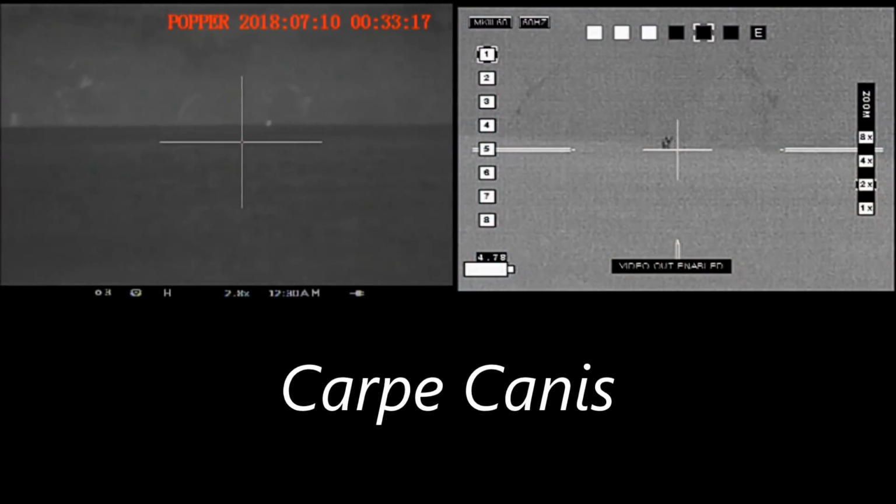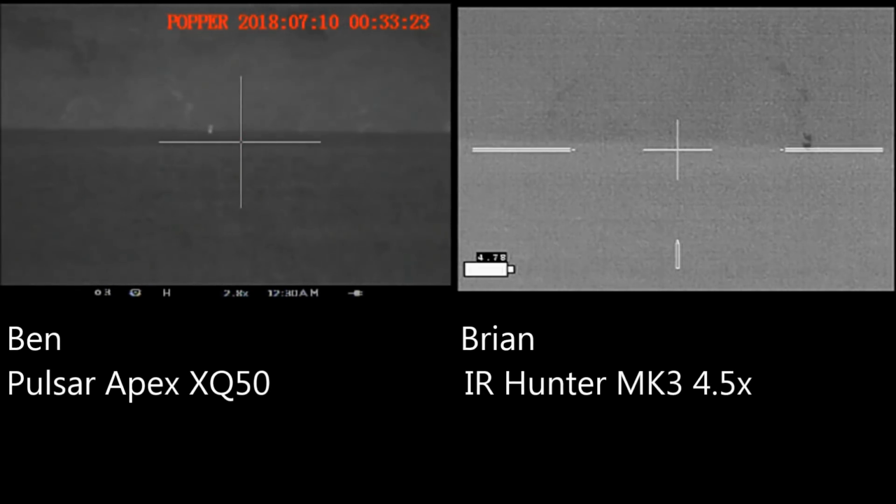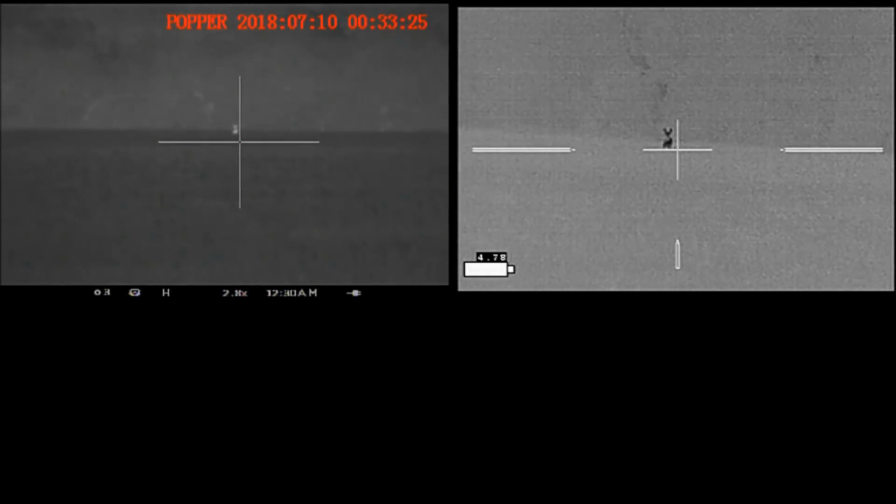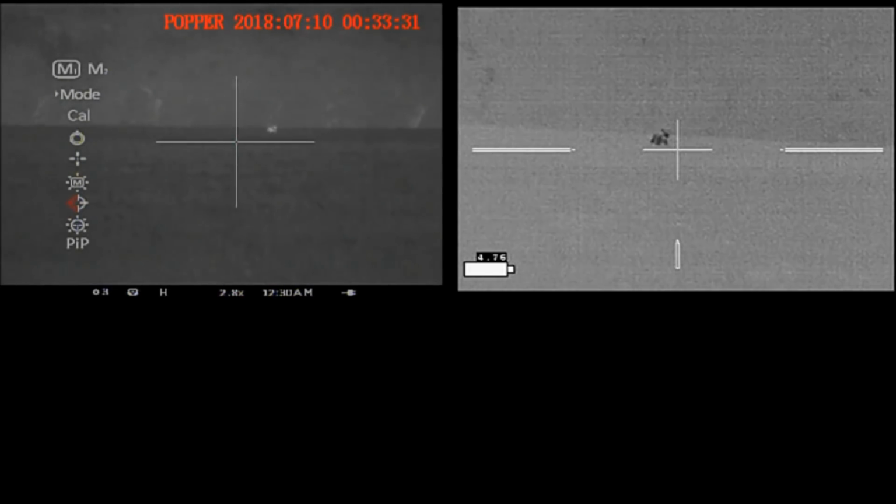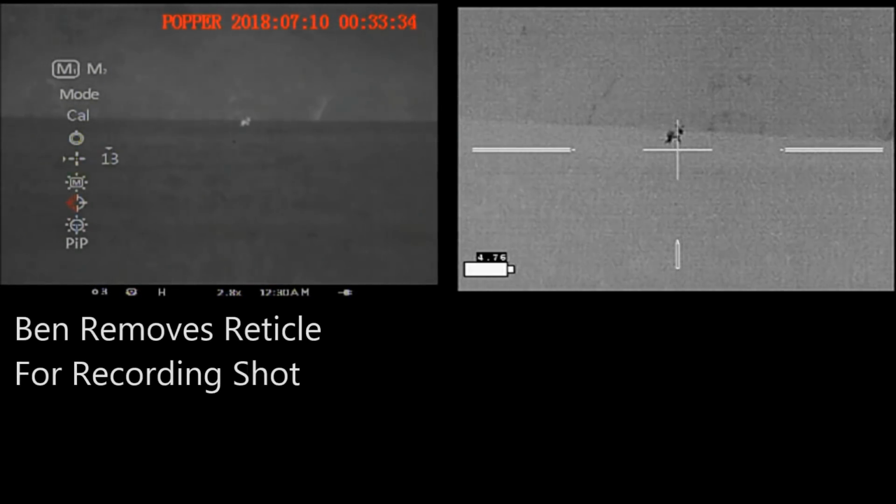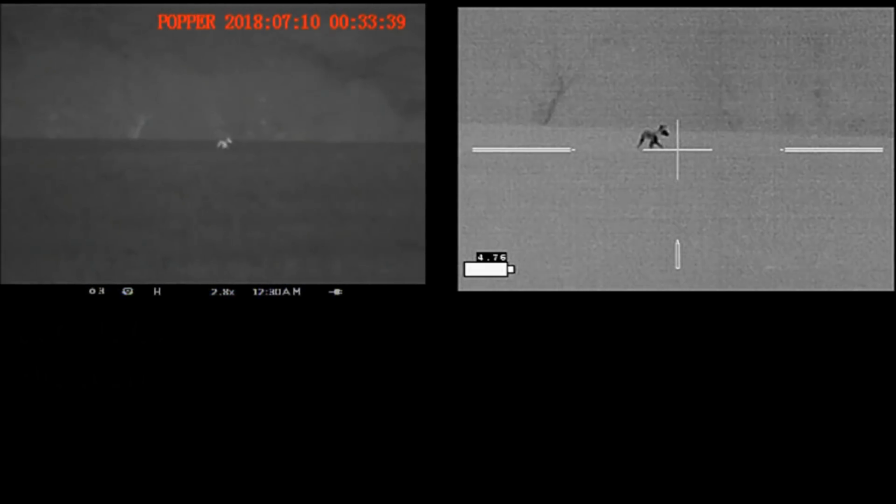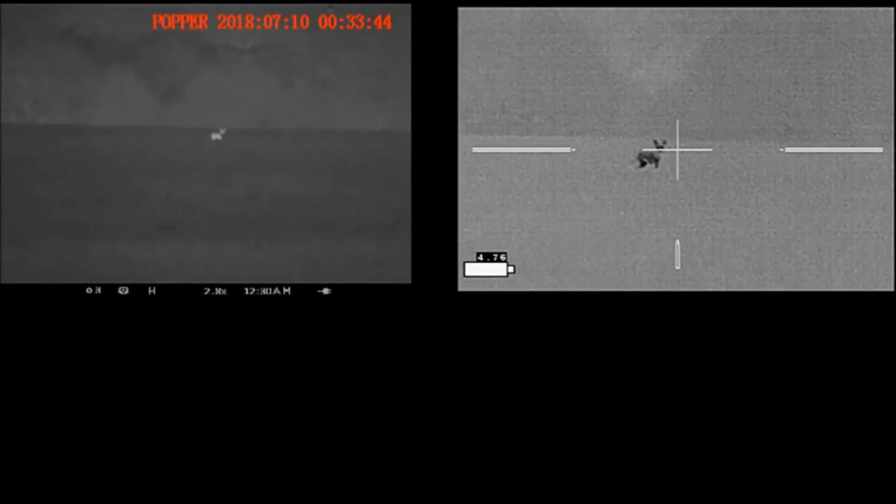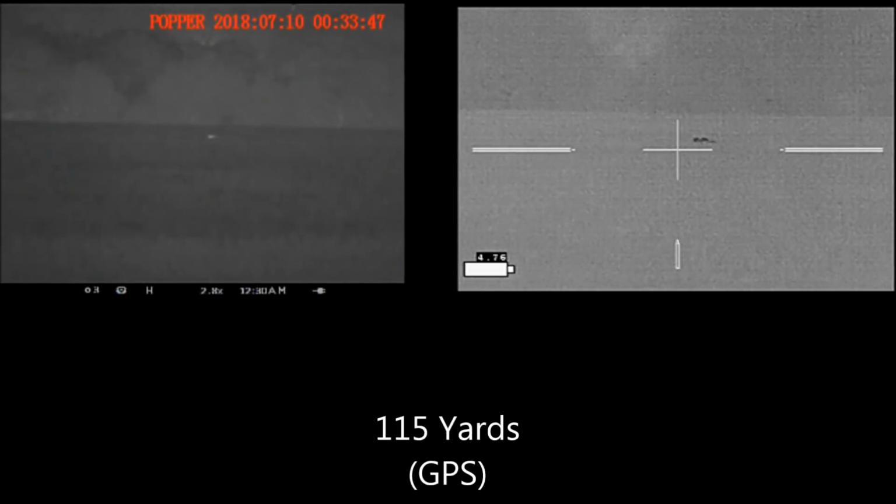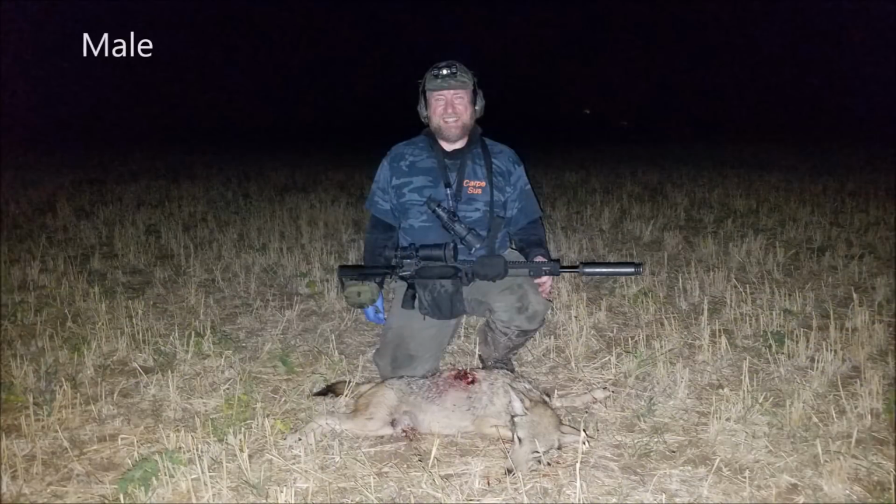And Carpe Canis. While waiting on hogs, Ben spied this coyote coming in from the bottoms. So I started calling to it, and it responded positively. Right now it's trying to work its way downwind of us. And here I'm going to bark at it to get it to stop. Nice shot, B. The coyote turned out to be a good-sized male, and that concluded our hunt for the evening.